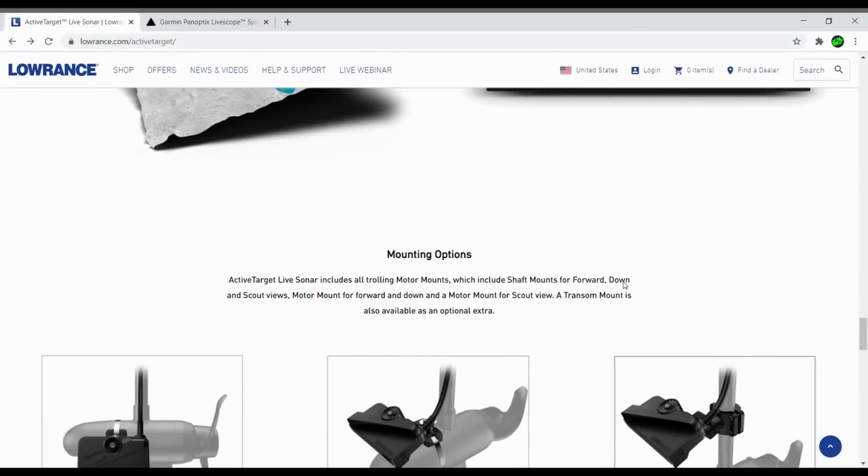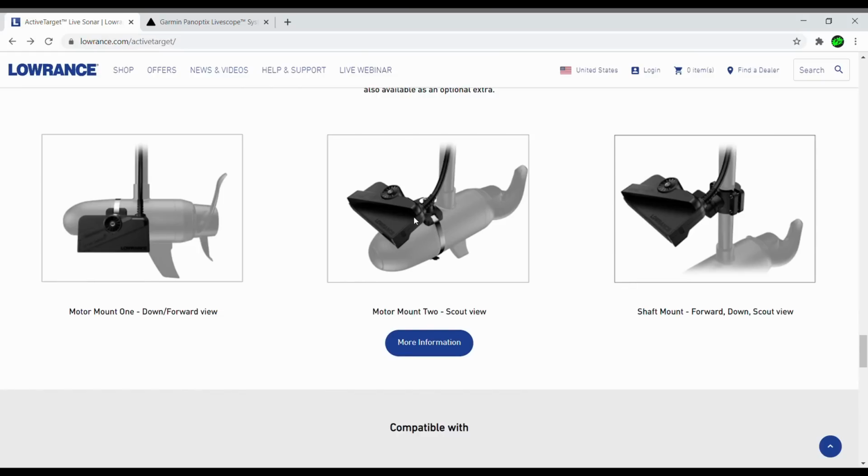Moving on down, we're going to talk about the mounting options real quick. Mounting it to the trolling motor itself doesn't seem to be quite ideal because if you want to do the scout view, you have to rotate the mounting system all the way up on top of your trolling motor. It seems like the more reasonable way to do it is to do a shaft mount, which it does come with the special mounting hardware to do this mount, so you can do forward, down, and scout view all from the equipment that is in the package, so you don't have to buy anything extra like you do with Garmin.